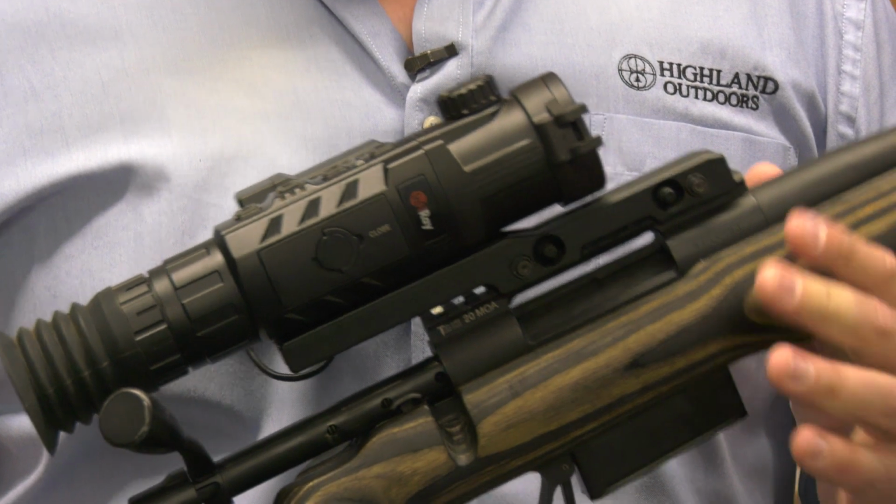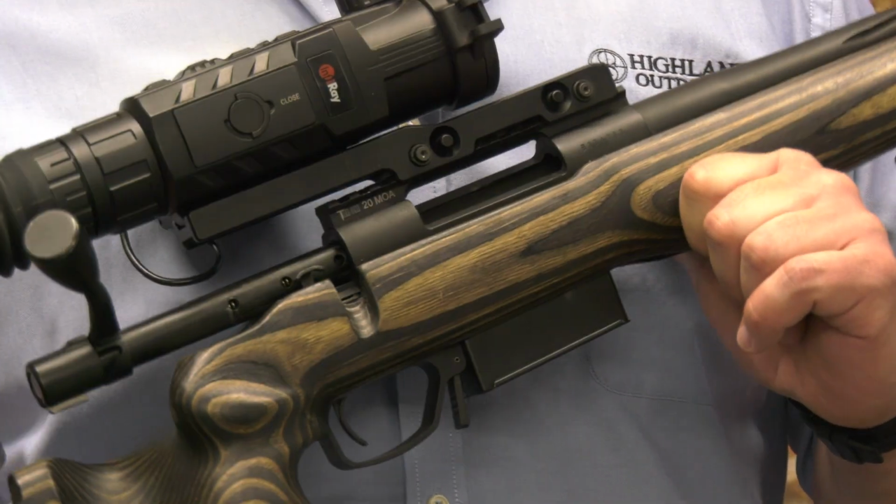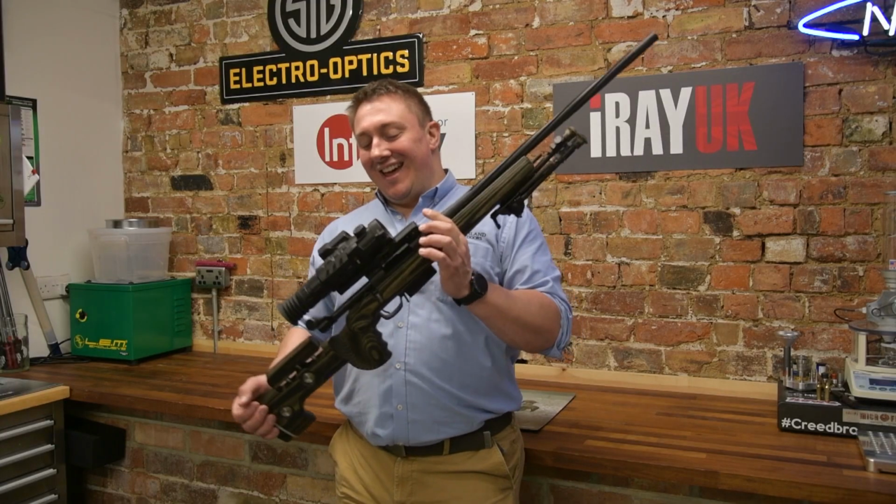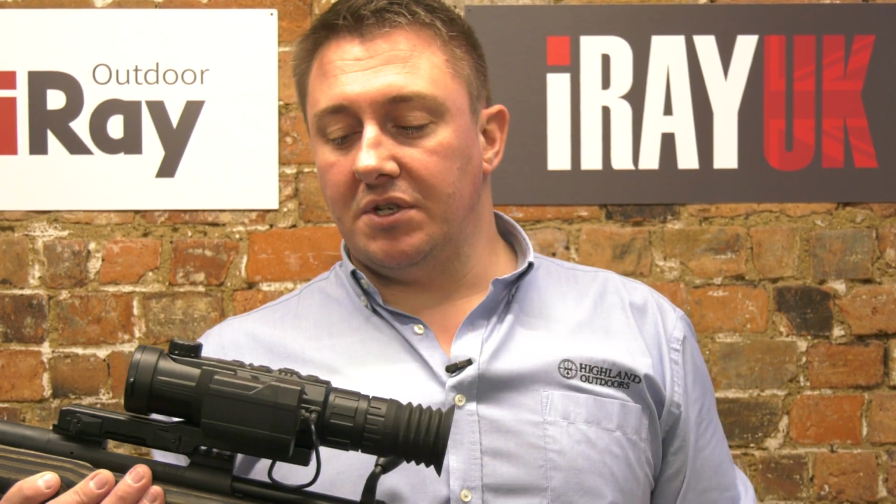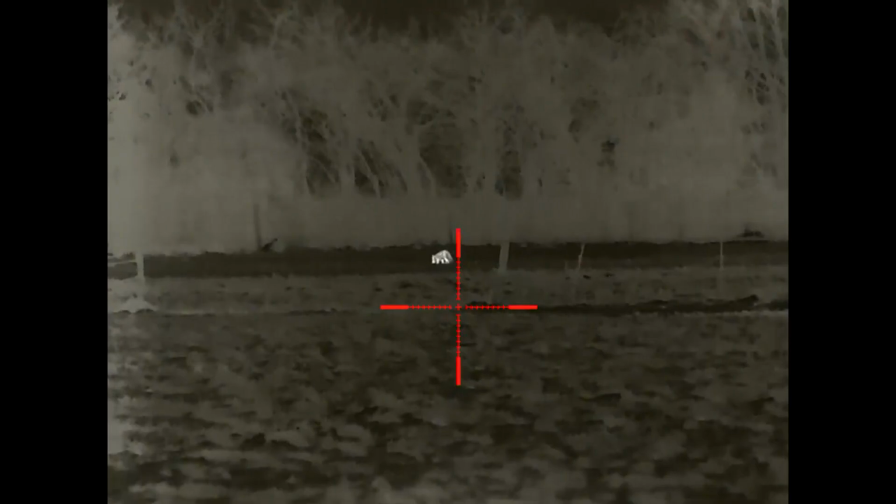Now, the Rico RH50 has got a detection range of 2.5K, which is plenty for most of us to shoot at night with. There's also, should you need it for the longer range and really take the capability of the Rico's detection range, an optional laser rangefinder that just attaches on the side, simply plugs in, and you can get a nice accurate range on whatever you're wanting to shoot.